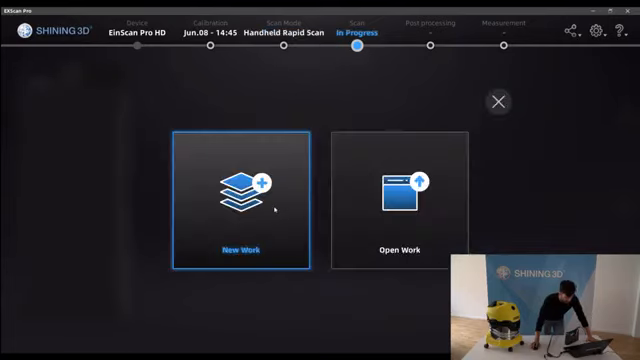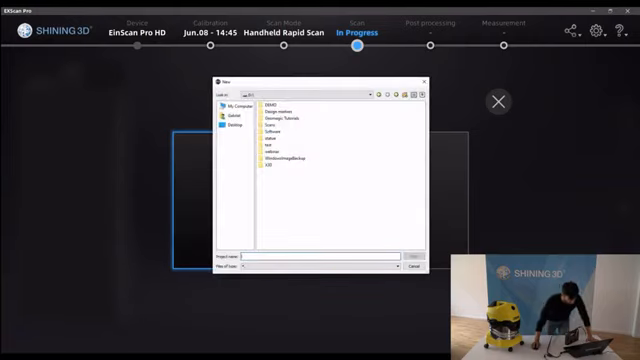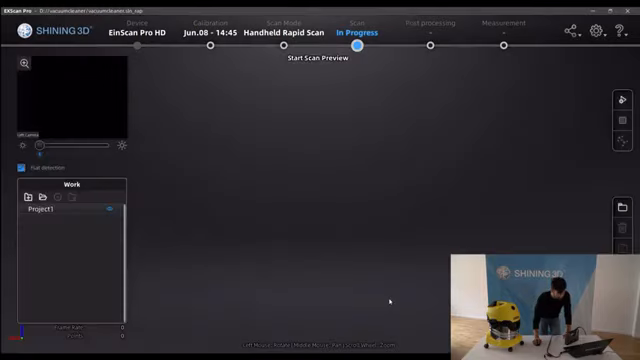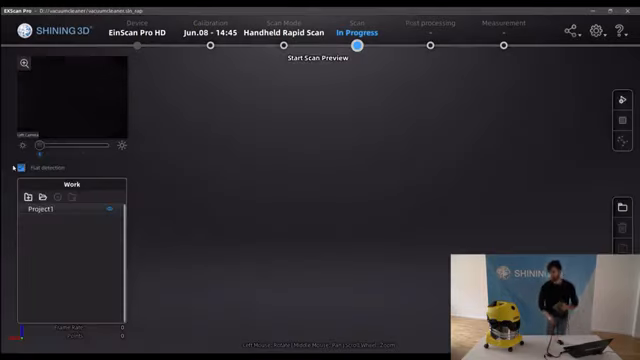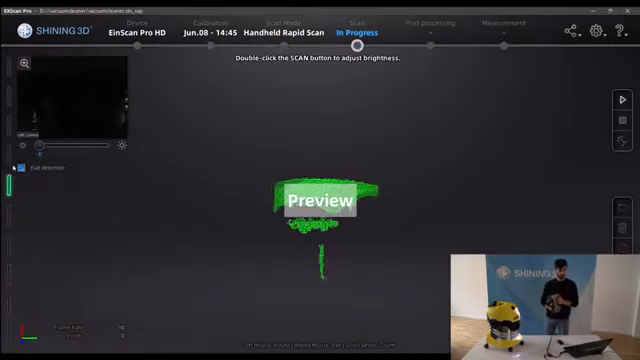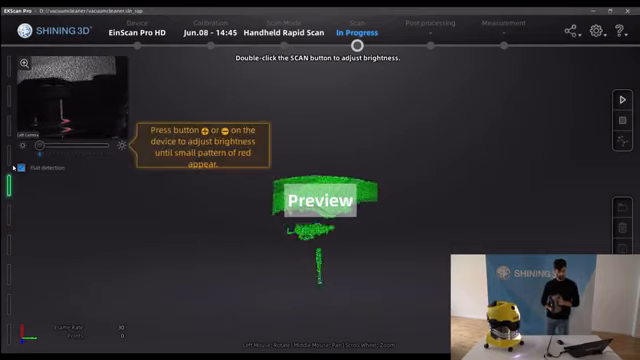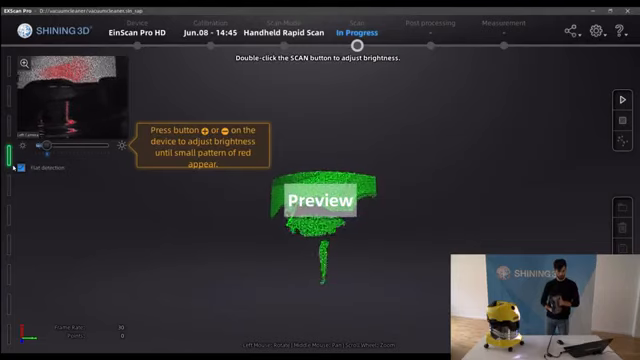We have chosen the rapid scan mode, and we will start a new work for a cleaner. Alright, we will choose the lightning mode and let's say 0.5 millimeters. We start the preview, adjust distance, and we adjust the brightness.